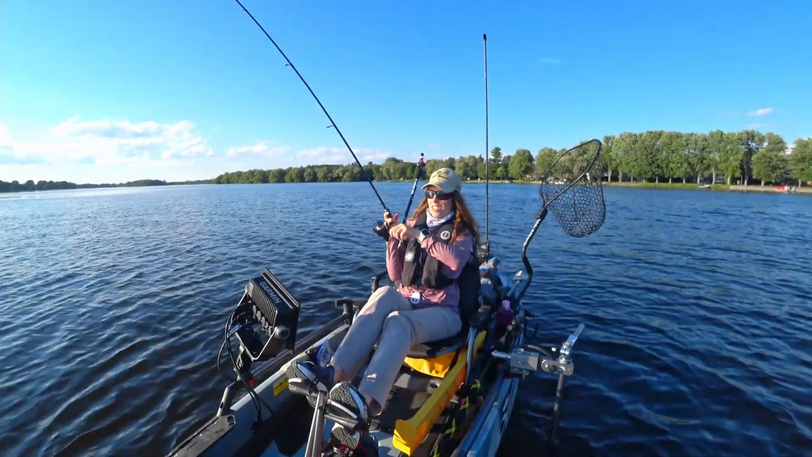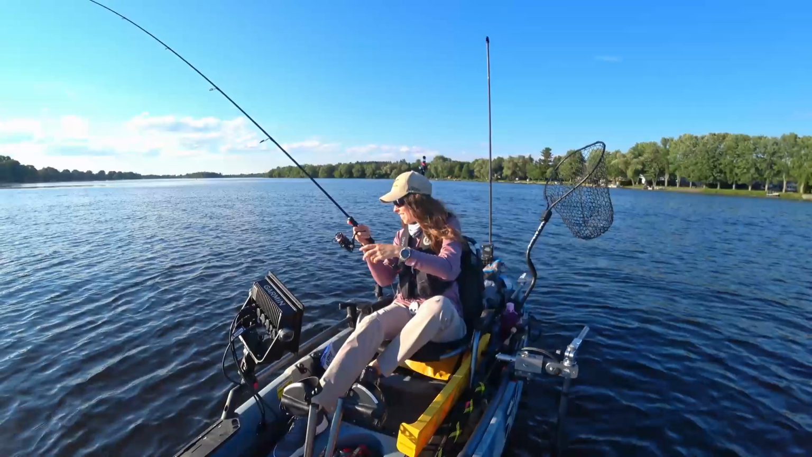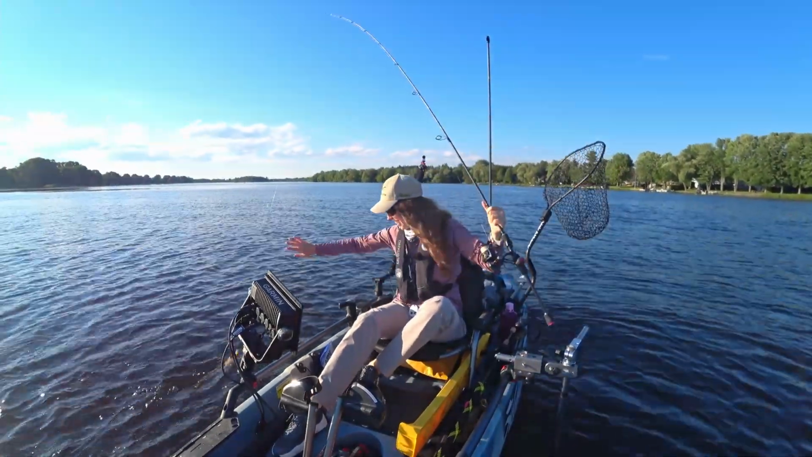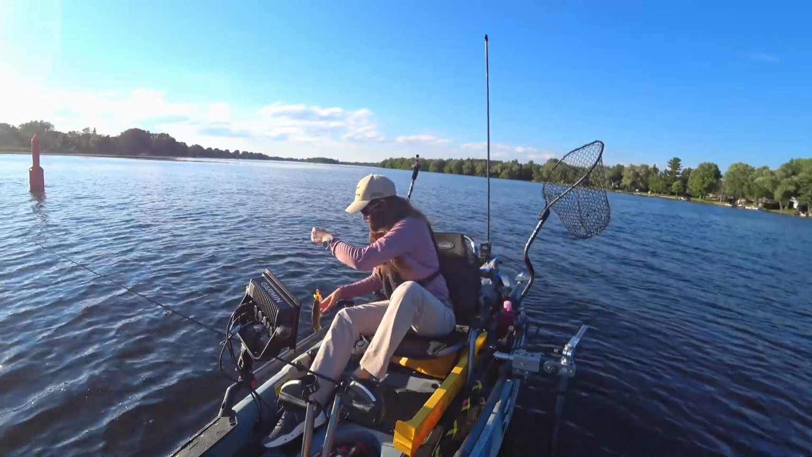Oh, there's a fish. Nice! Little guy. Not gonna bother with the net.